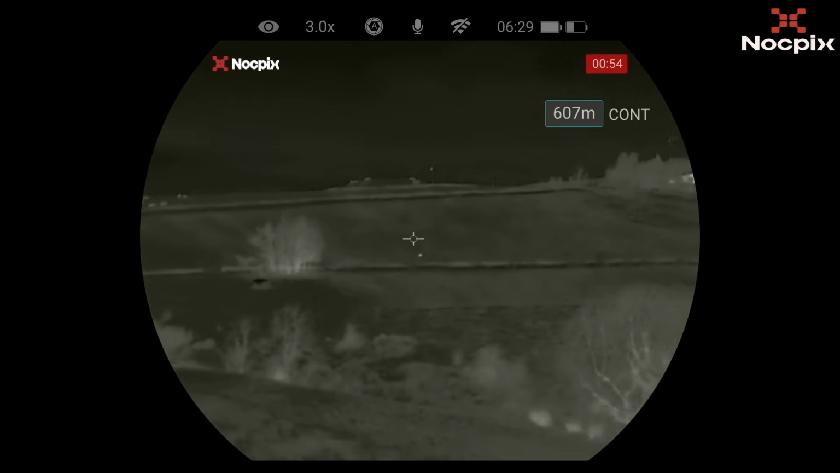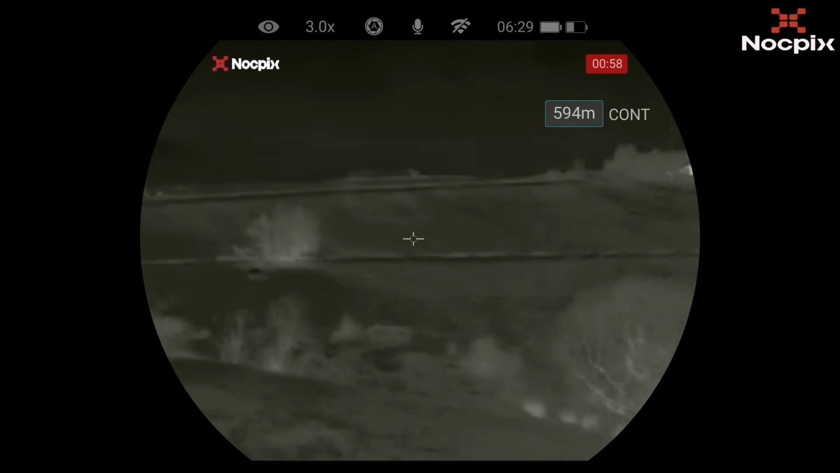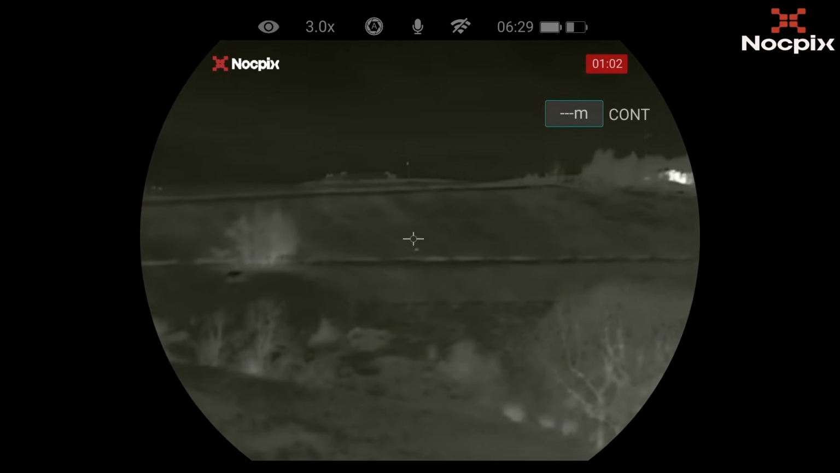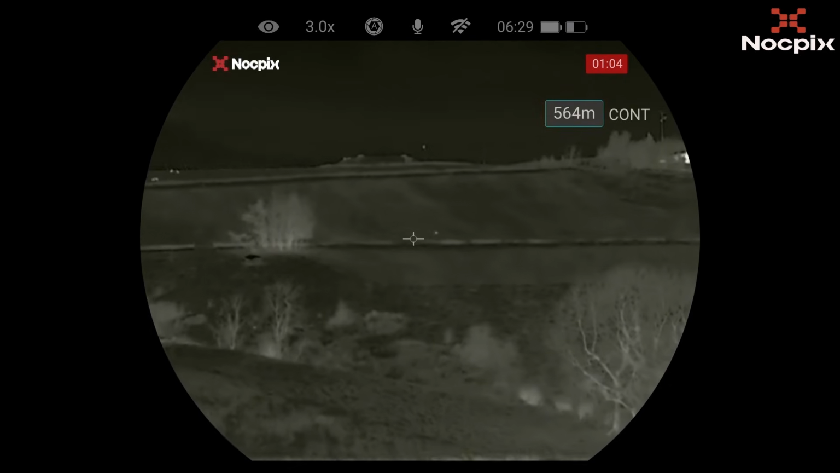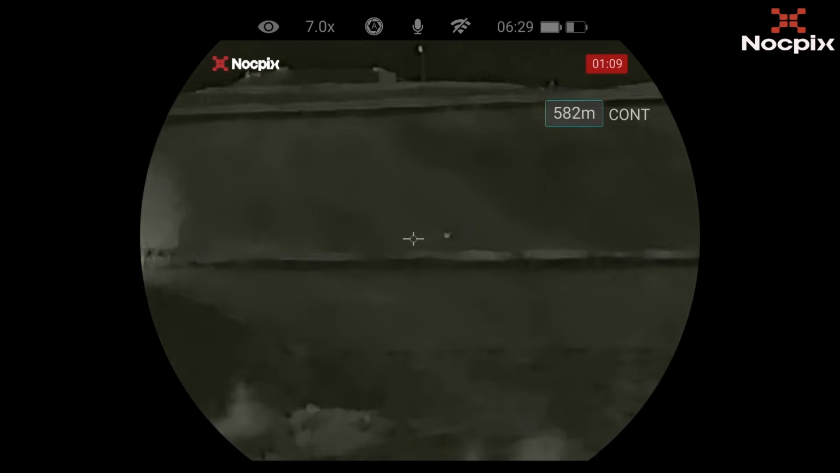Now at this distance, I'm guessing this fella, which is running about the field, is possibly a hare. It is rabbit and hare land, but the movement on this tells me it could be a hare. If not, it's a bloody big rabbit.